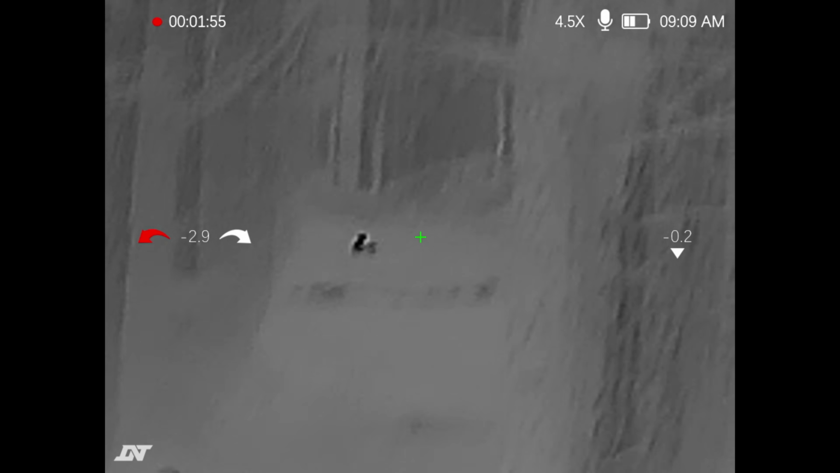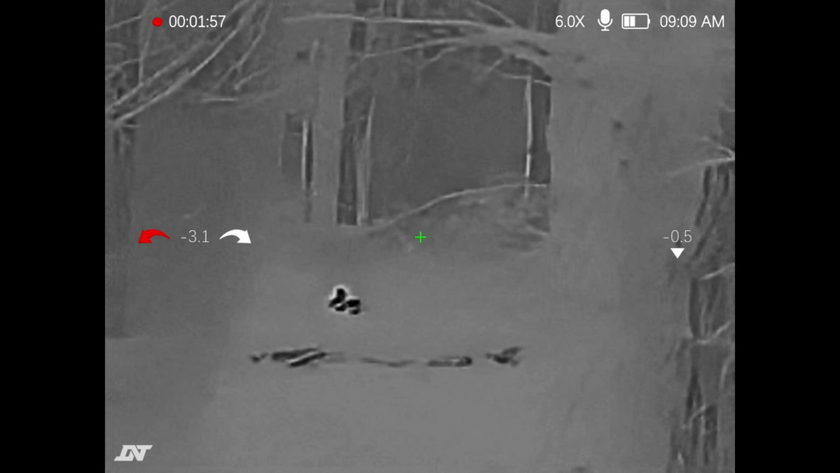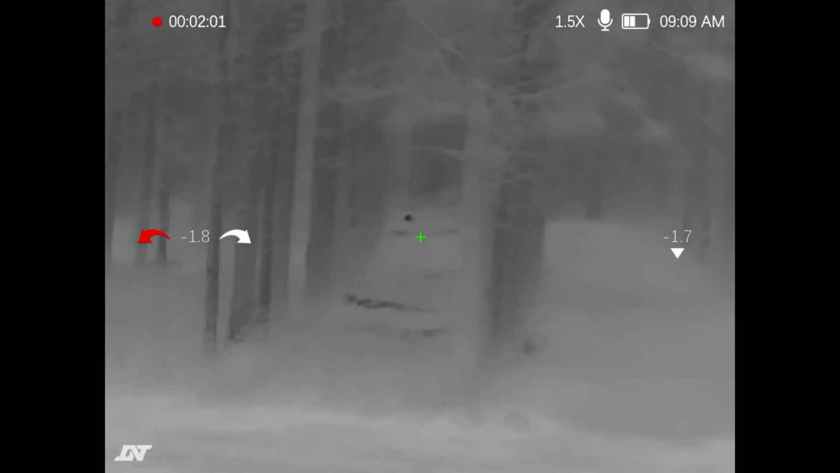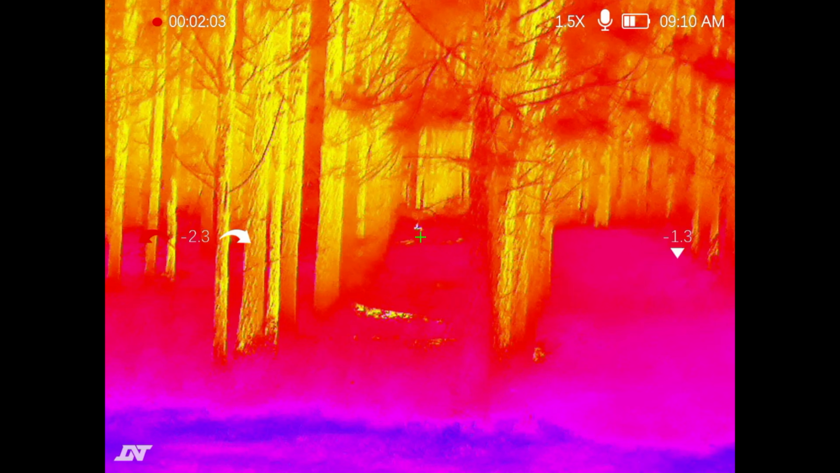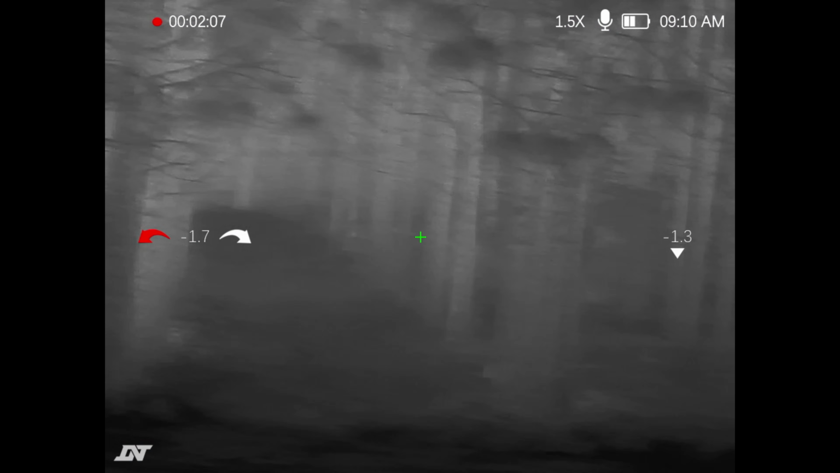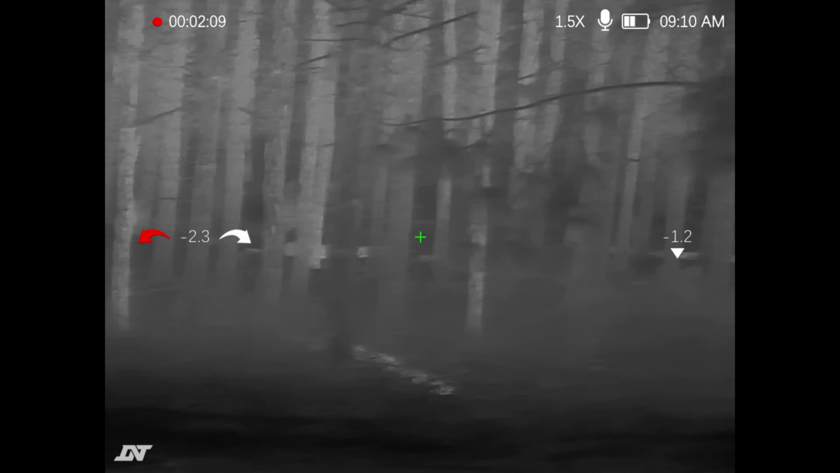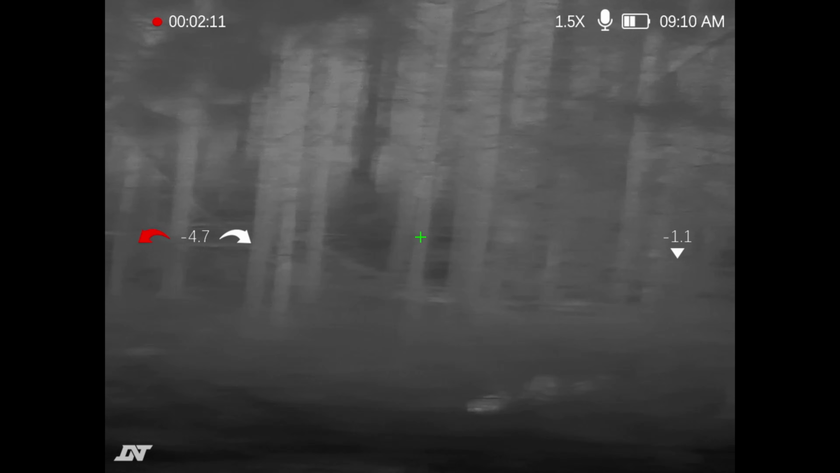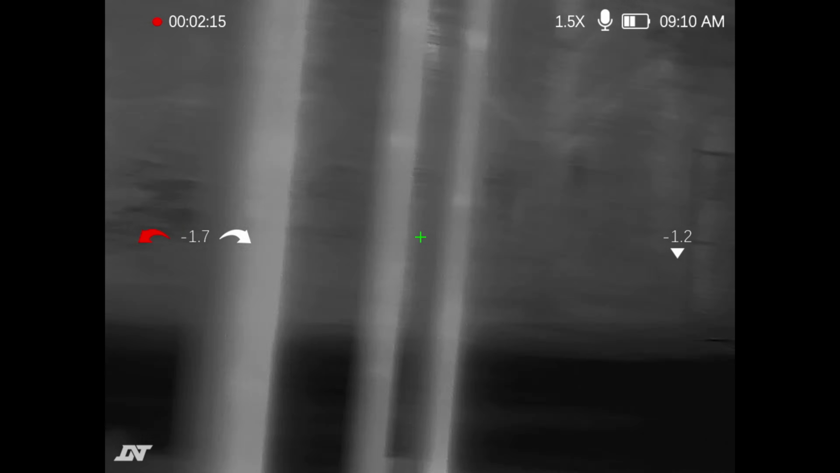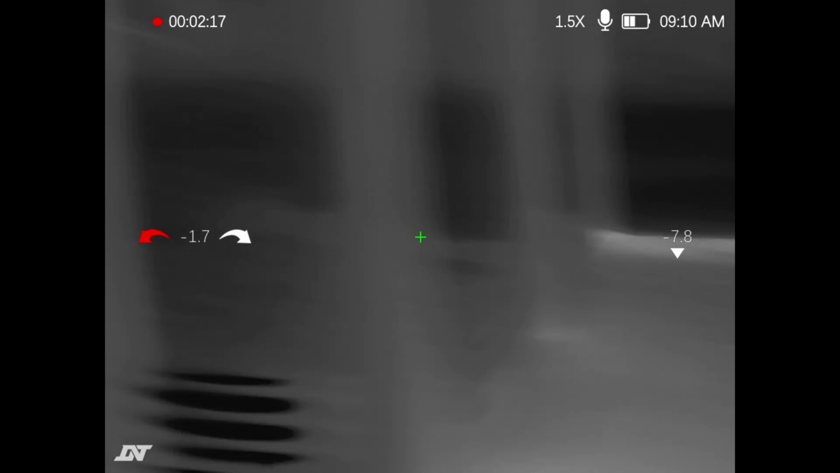That rabbit's about 75, 80 yards, and you could easily make a shot on that. I'm not fully zoomed in yet. So there is 6 power right there. Can for sure make a shot, but look how clean everything is on 1.5 power. Here's some of the color palettes. I prefer white hot for scanning, makes things pop, but you can also go to black hot for extra crisp, clear lines on animals. I'll show some of that here again in just a second.